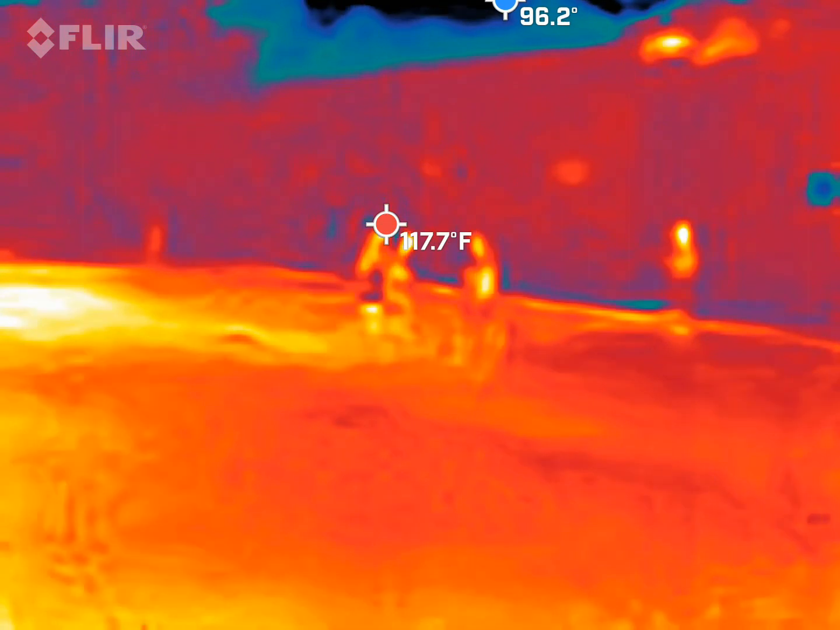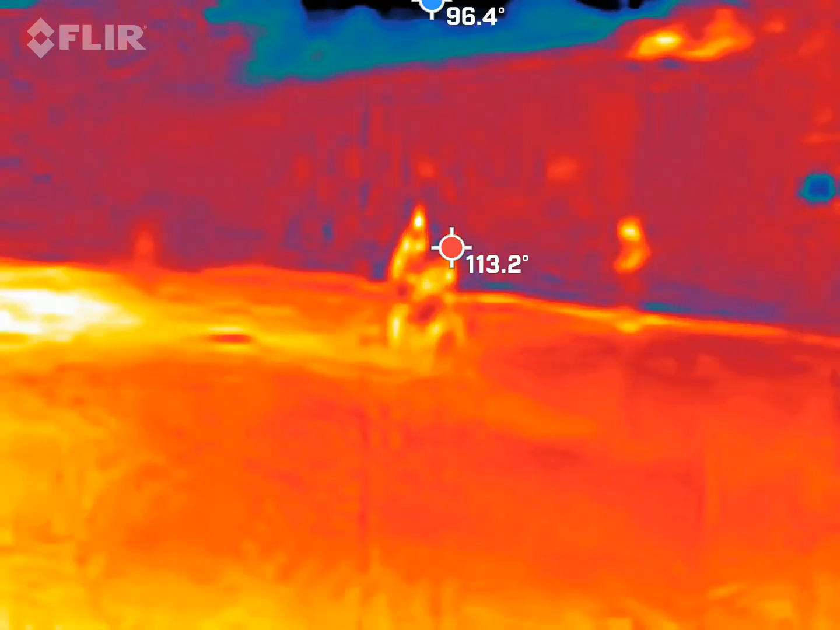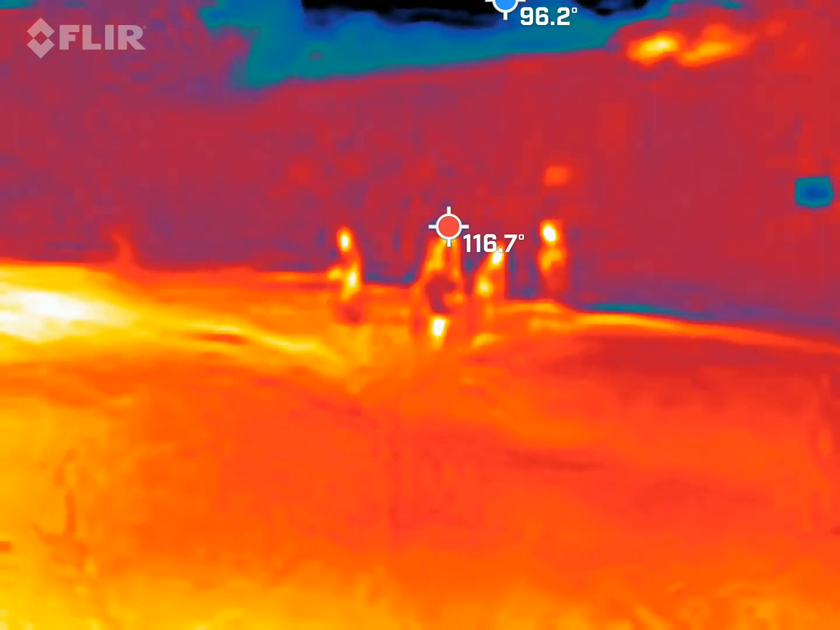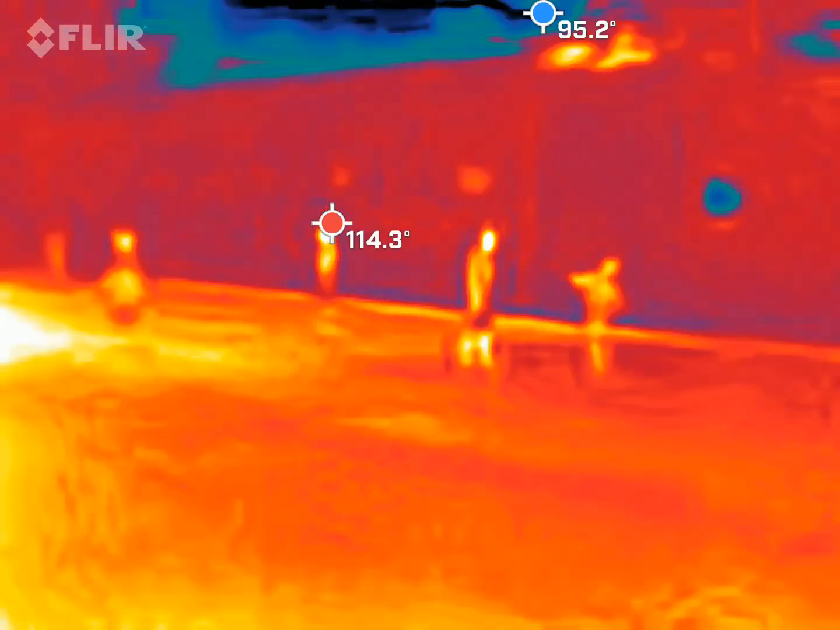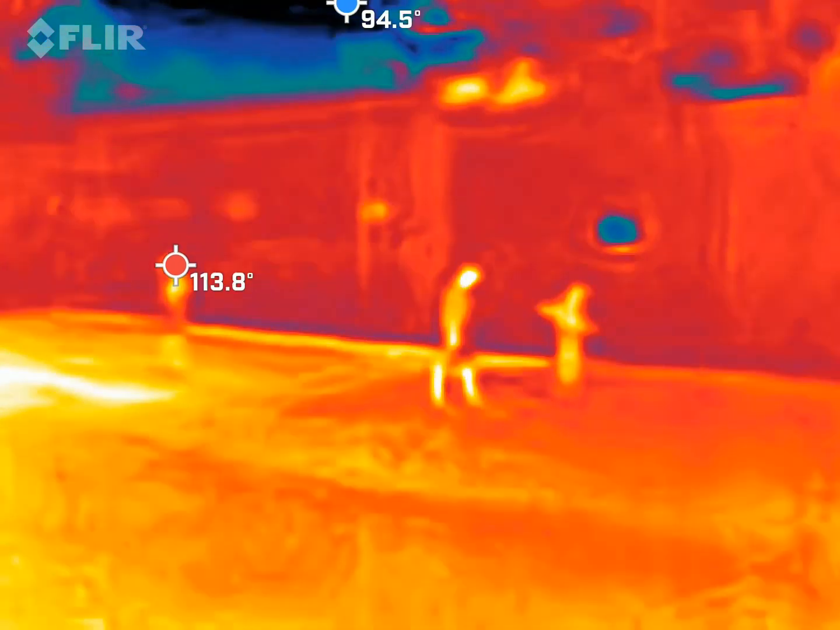Yeah. So we'll kind of see how the rest of it goes. But again, in here you have metal, asphalt, brick, foliage, all kinds of stuff. So that way, you know, you get used to how the different things show their temperature. Okay. But yeah, play around with it. Try to keep somebody in view. All right.